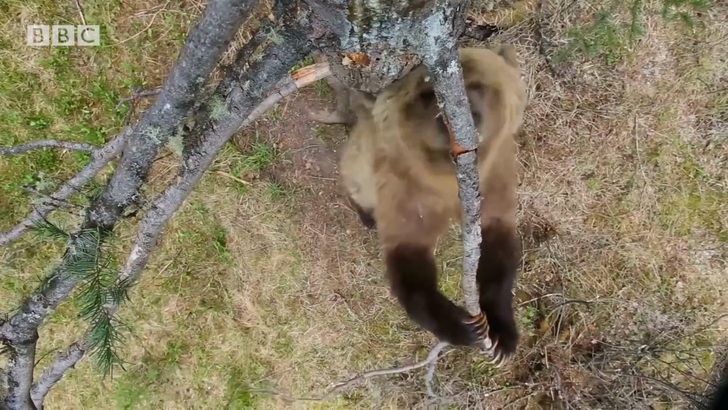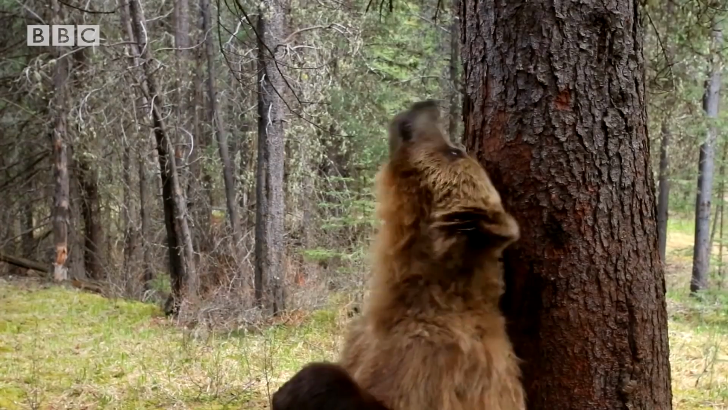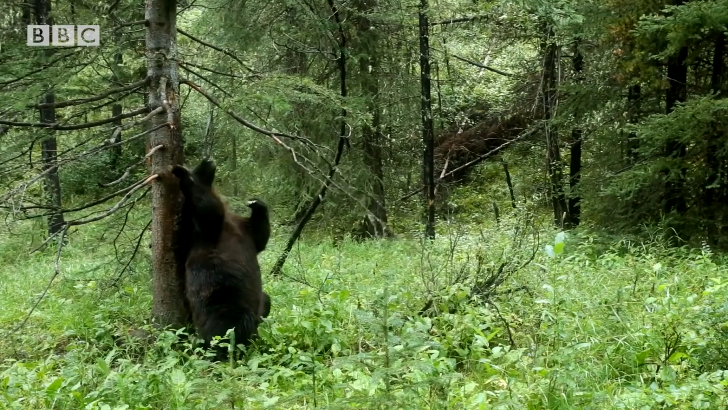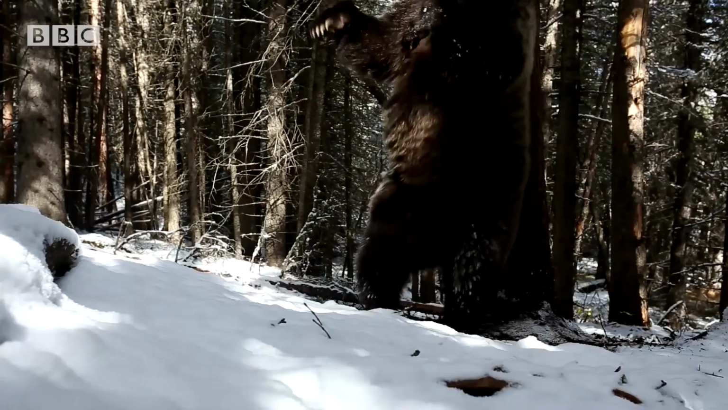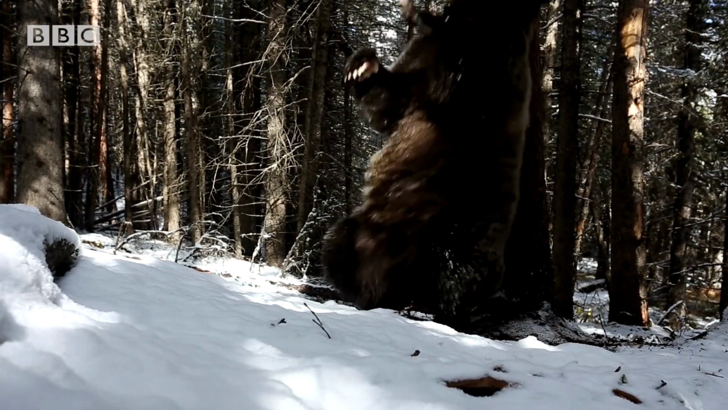Does a bear itch in the woods? Trail cameras are a great way to capture candid moments of wild animals when they think no one is watching. These next few clips show something that seems to pop up on trail cameras quite often: bears indulging in a good old back scratch. As it turns out, bears are suckers for back scratches, but we can hardly blame them.